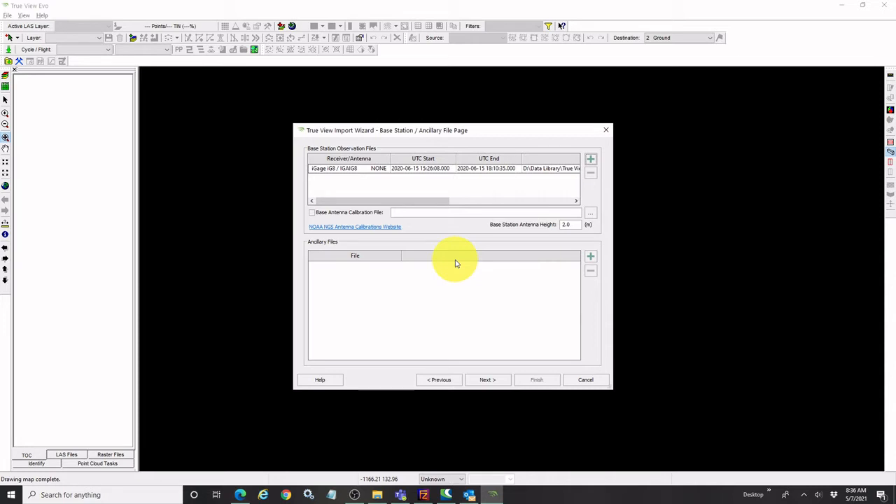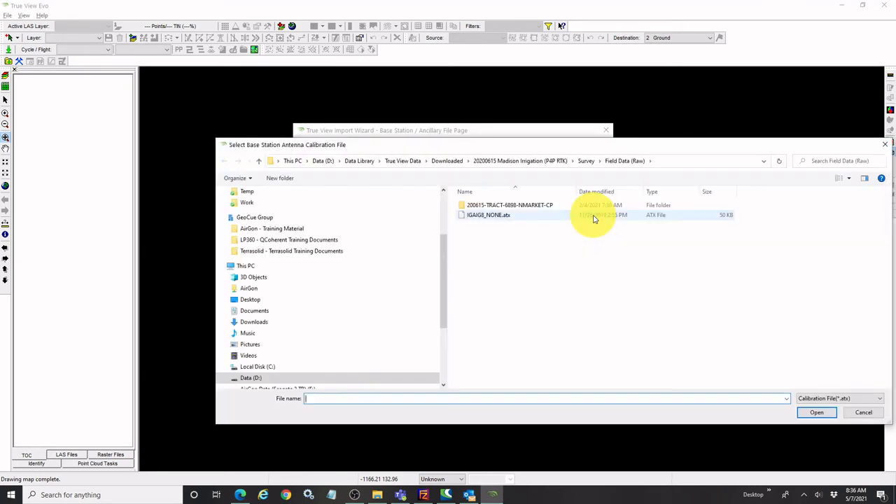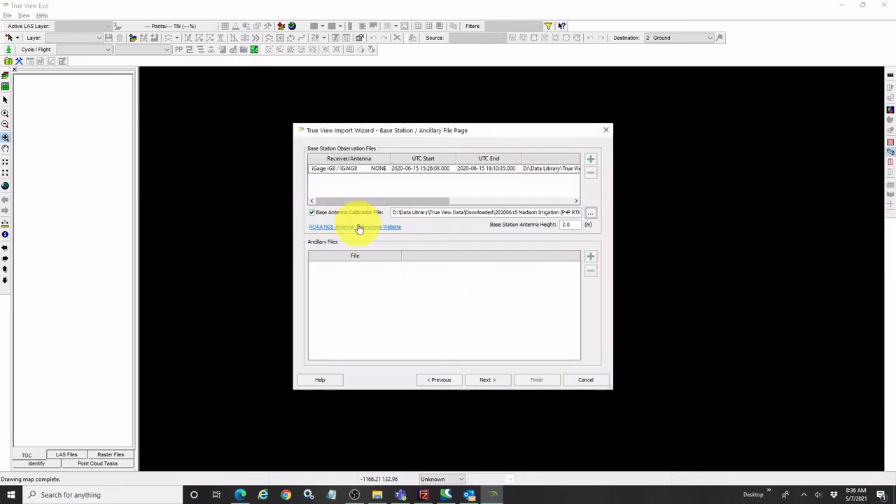It's also important that we have an antenna calibration file. So I'm going to say, yes, I do have an antenna calibration file. I'm going to select that. That was also in my raw field data from my base station. We have a separate technical tip or note about how to get your base antenna calibration file using the NOAA NGS antenna calibration website. You can find your antenna, and if you're using any sort of mainstream widely available antenna, you're going to be able to get that file from there. So we have a separate technical note that'll walk you through that. It's a very straightforward process.